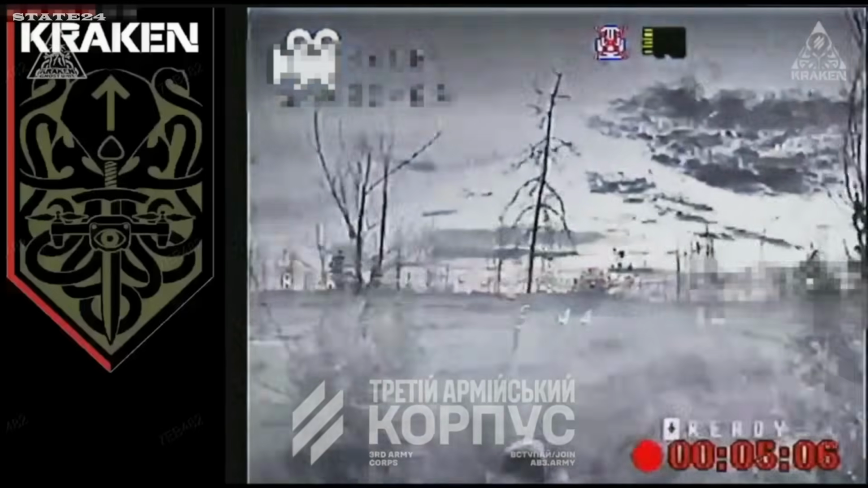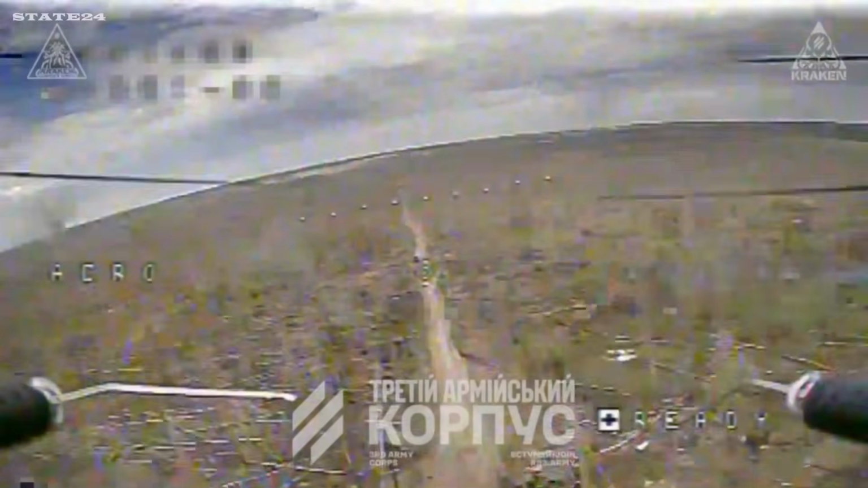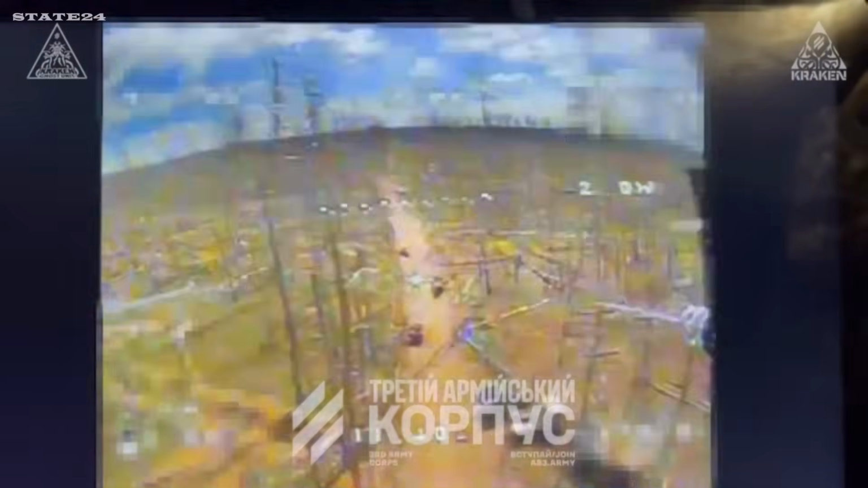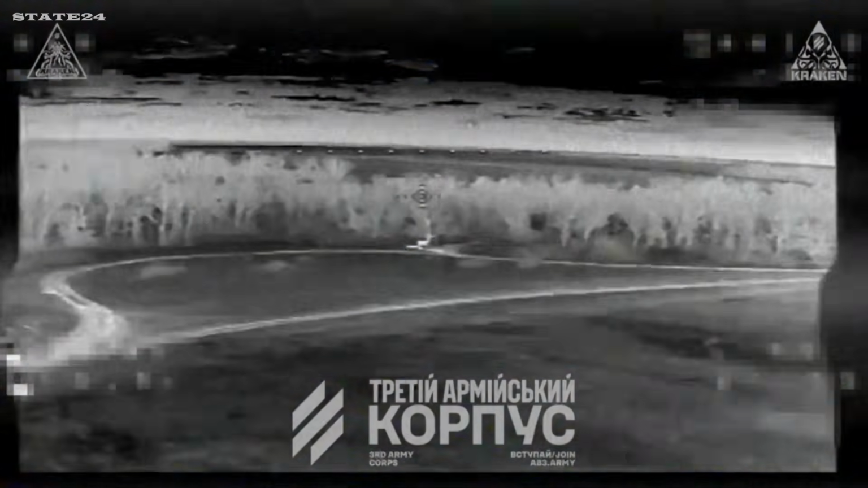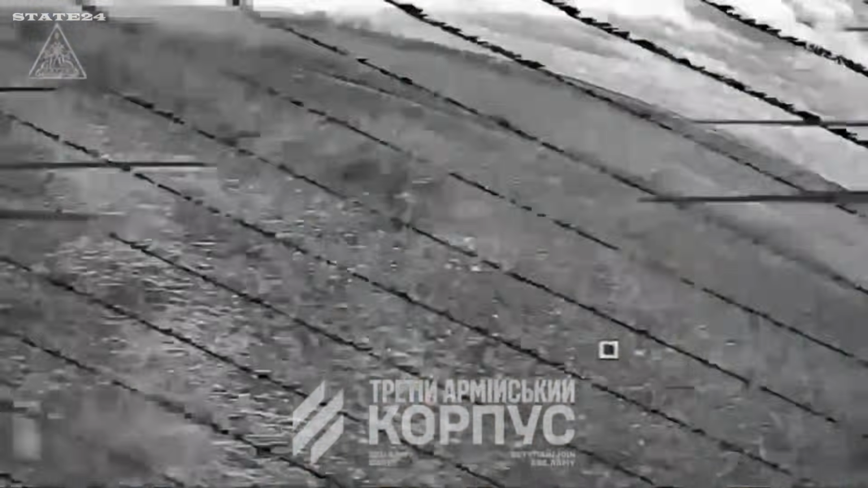Kharkiv region, Ukraine's Ghost Unit, part of the Kraken Regiment, 3rd Army Corps, clearing the area of everything Russian forces left behind. Vehicles, communication antennas, personnel, nothing left untouched. There's no hiding from this unit's drones. That's exactly the reputation they've built. This compilation is their latest sweep across the sector.